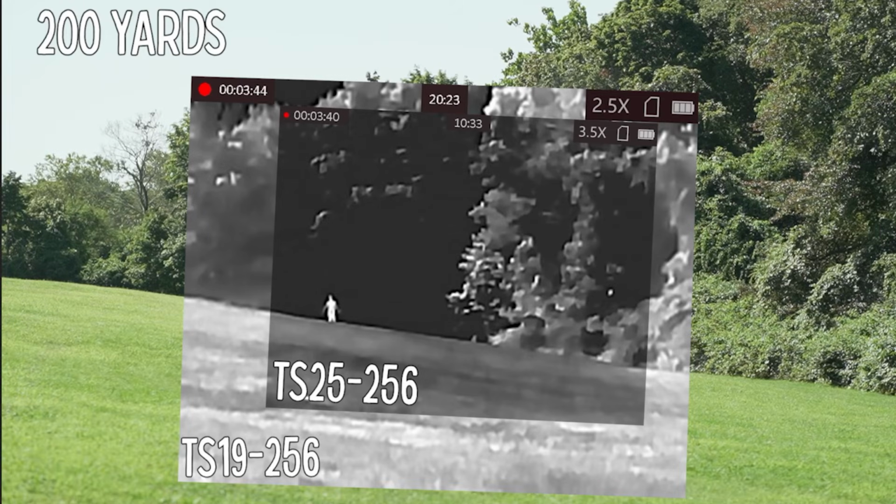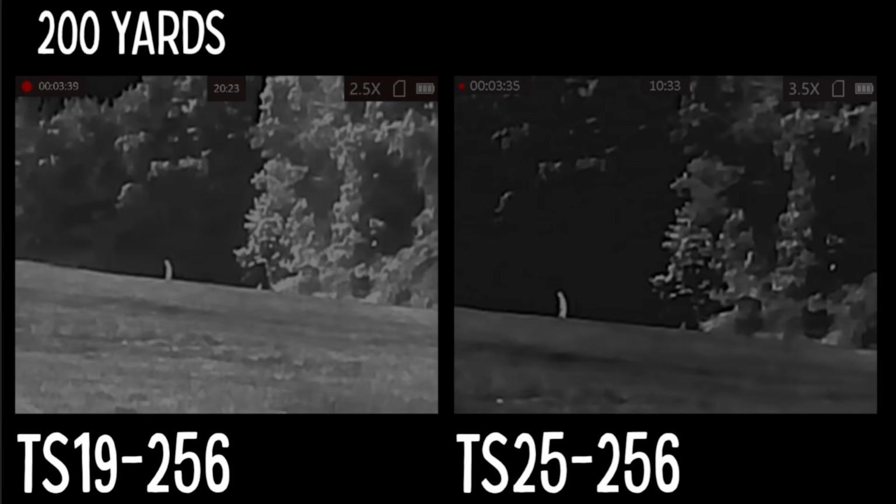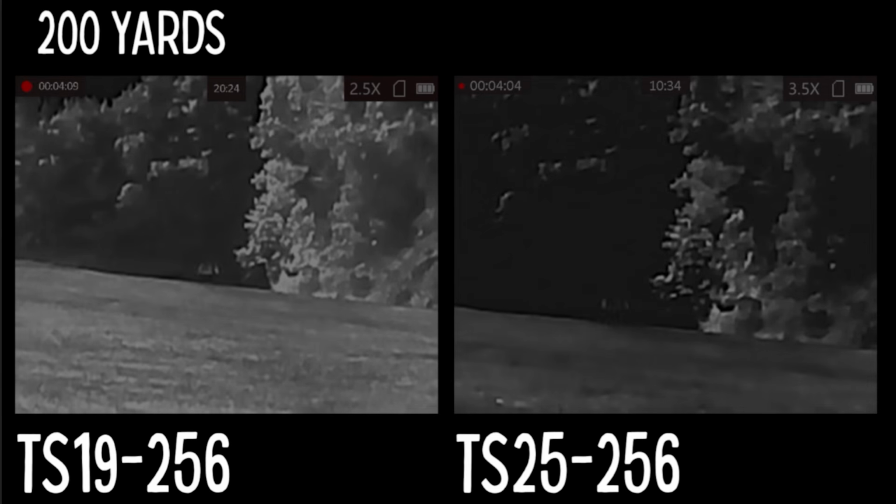And finally, we have 200 yards. So I'm out at 200 yards. And you can definitely still pick up the heat signature and kind of understand what you're looking at. And the side-by-side, you do have a pretty small target, but at 200 yards, you can still make out what you're looking at pretty easily. Now at the end here, you can see in the very background, kind of through the bushes, there are some people riding a bicycle. So right here, they're at about 230 yards, again, through some bushes and whatnot.